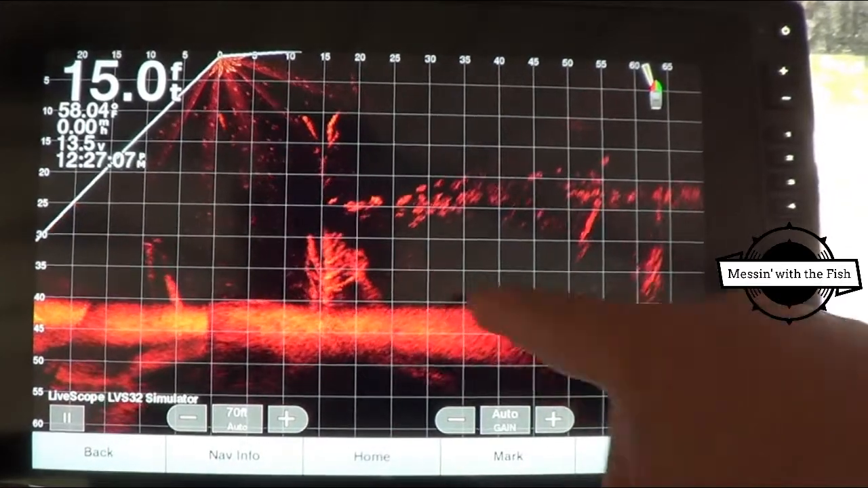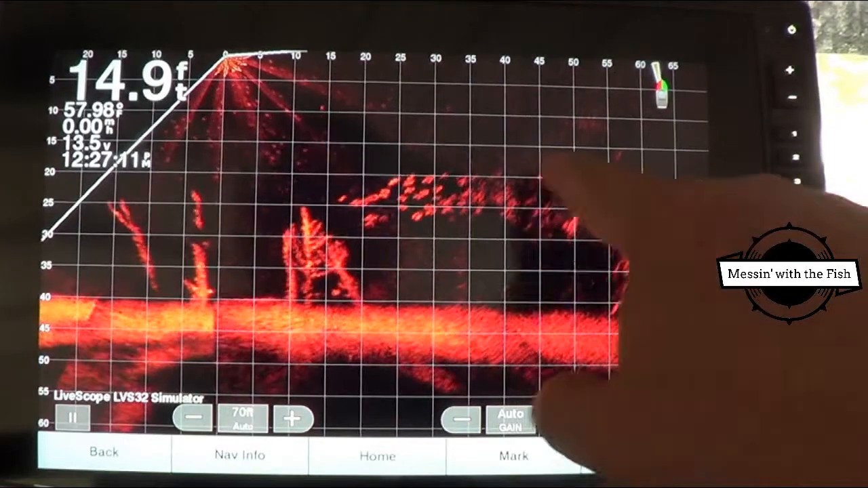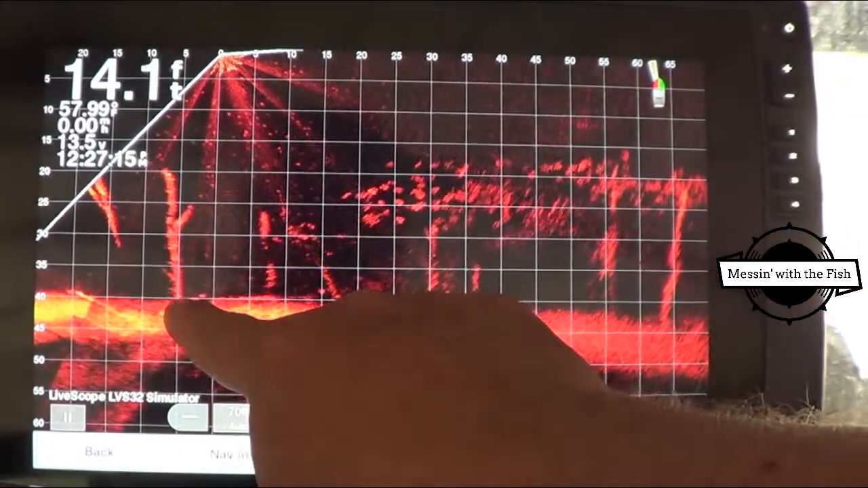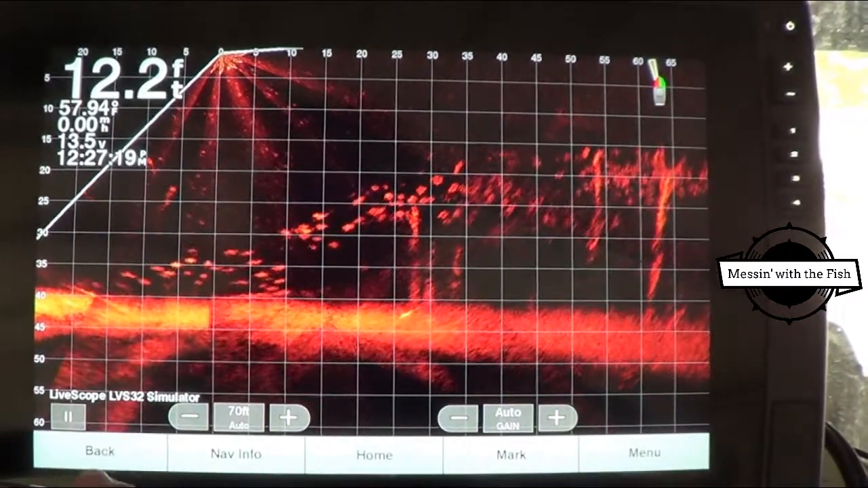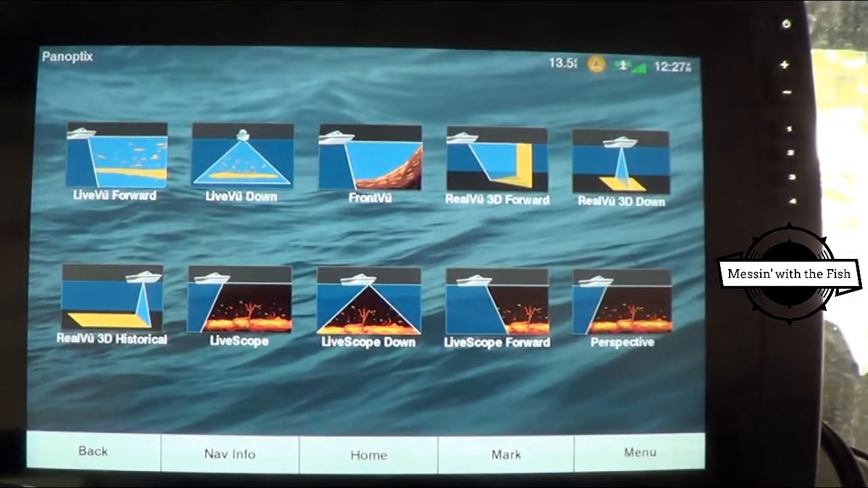But anyway, you can see here's some trees, and of course there's fish. They all look to be about the same size fish. I'm going to assume there's some crappies. These might be some little catfish back at the bottom there. But again, this is all on simulation mode, the simulator mode, and we're going to back out of it.